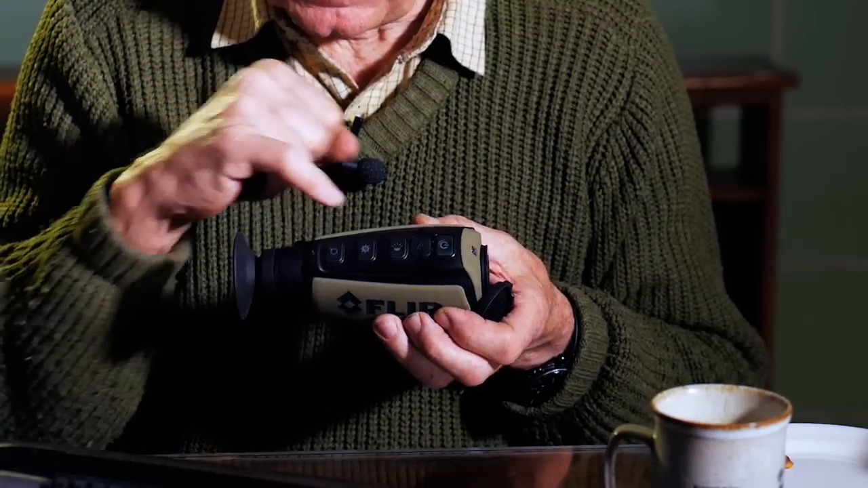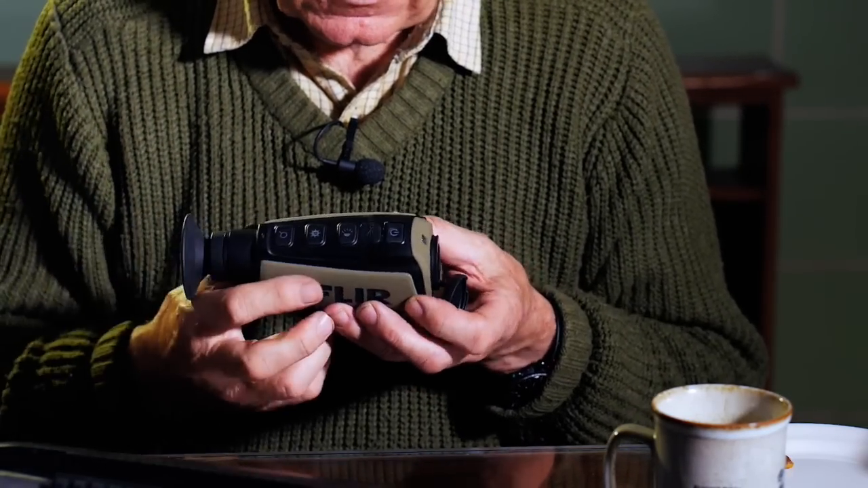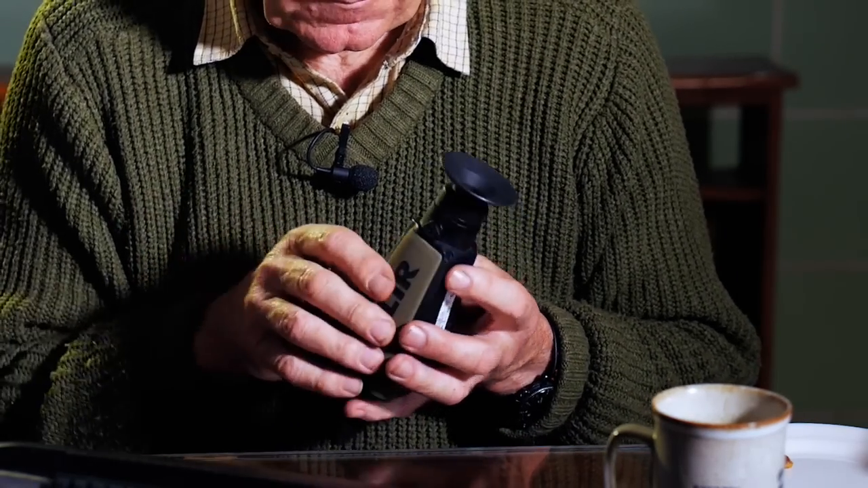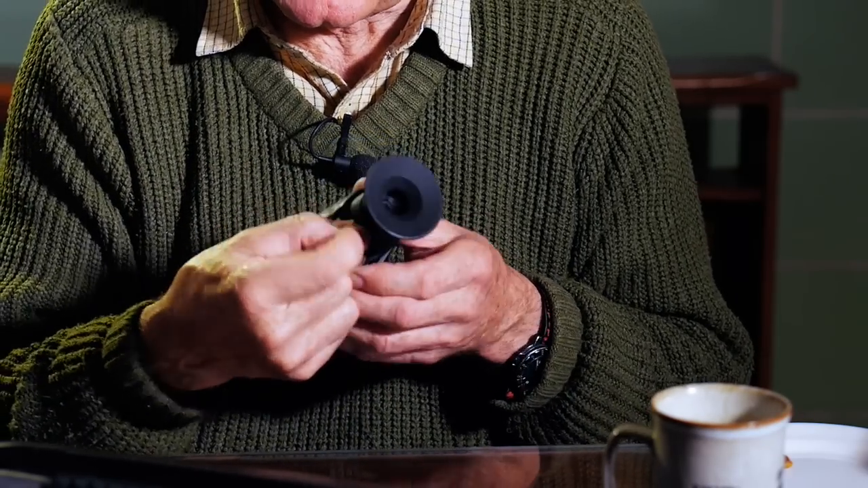And this one is a doubler. It digitally doubles the size of the picture you're getting. It's quite a comprehensive list there, perfectly adequate for what you want. The diopter here is, if you're wearing glasses or whatever, wind this up and down.